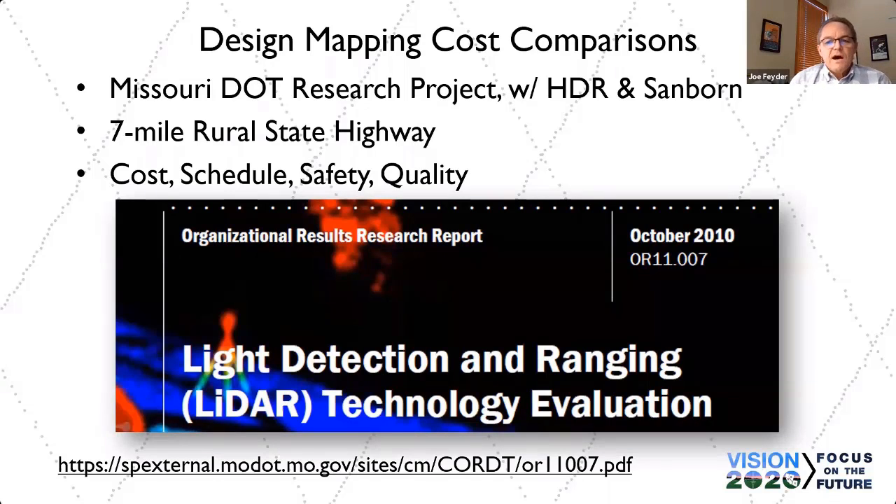There's a really good document out there. It's been out there for about 10 years now from the Missouri DOT, put together in conjunction with HDR and Sanborn. There's a link there at the bottom of the screen.